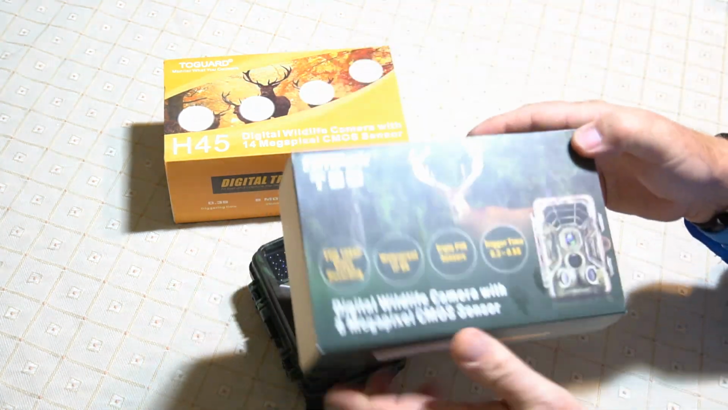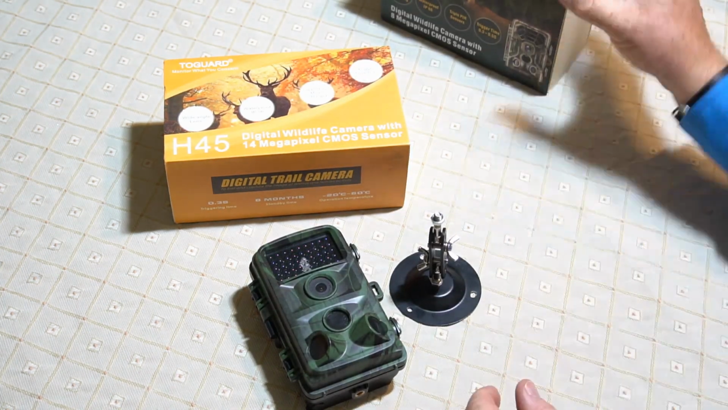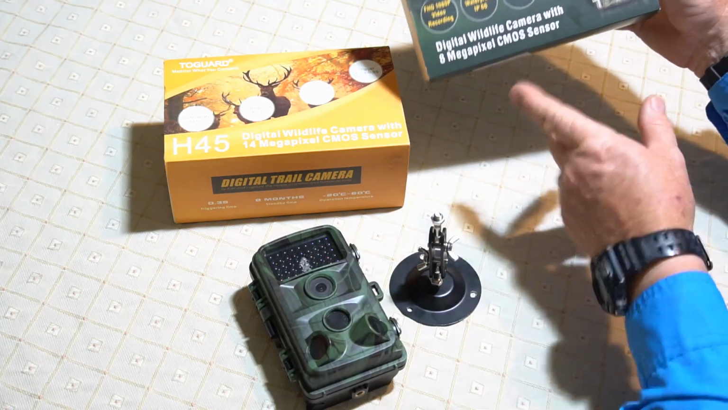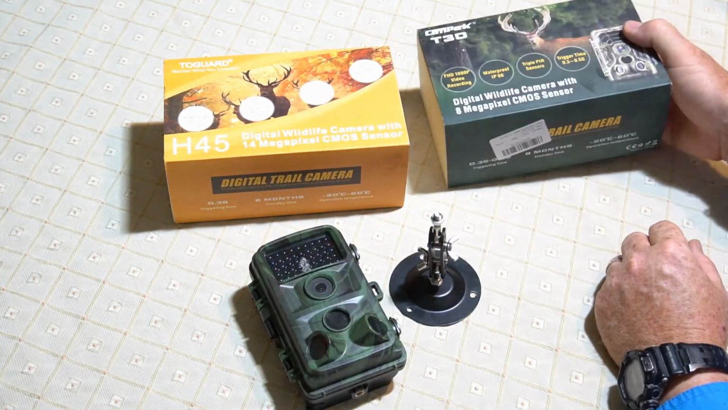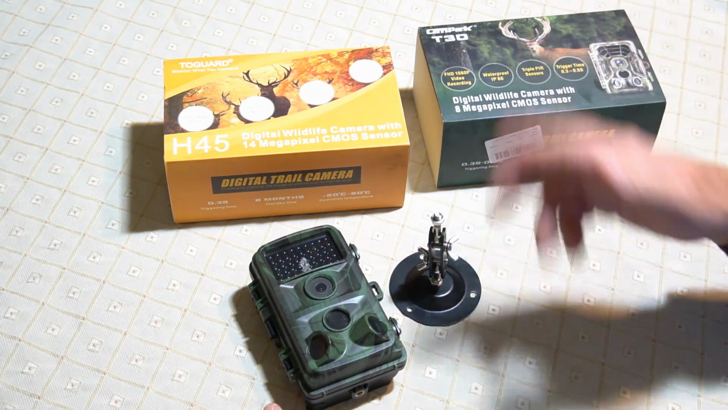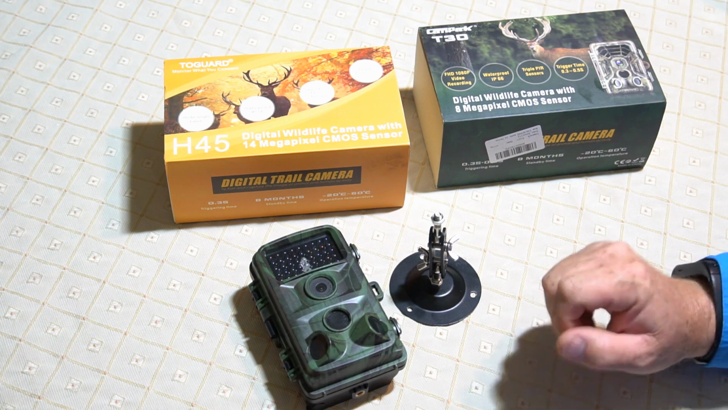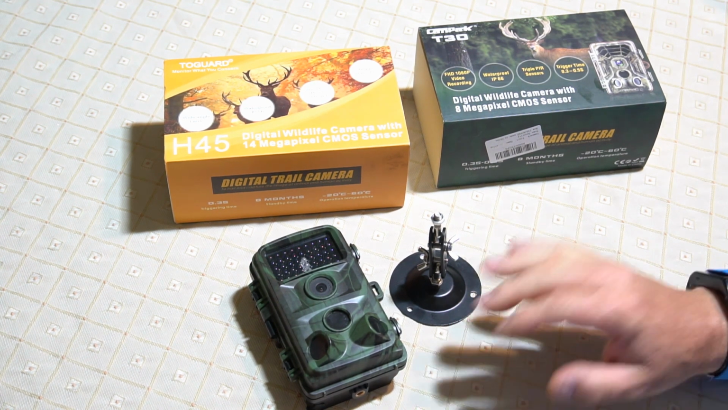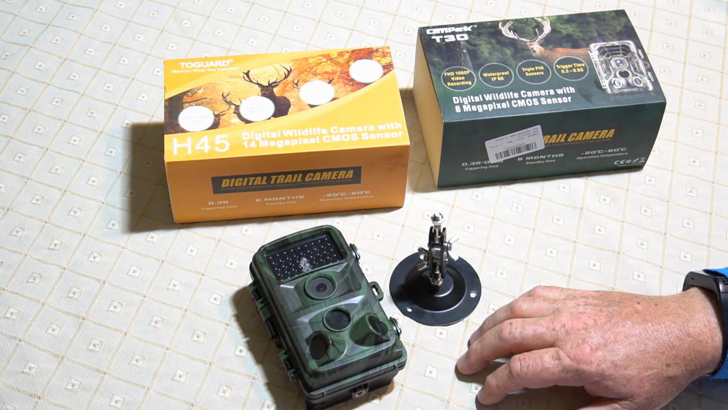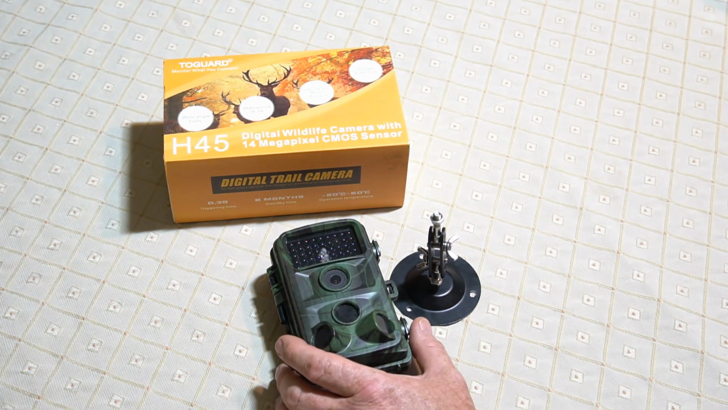I currently have this one out in the field doing a review on it. And so this is the 8 megapixel. I'm really curious to see what the 8 megapixel is going to do versus the 14 megapixel. And I'll probably do a side-by-side comparison of all three of these cameras, so that you can make a choice. But they're all good cameras so far. I've been really satisfied with them, and just not much to complain about.